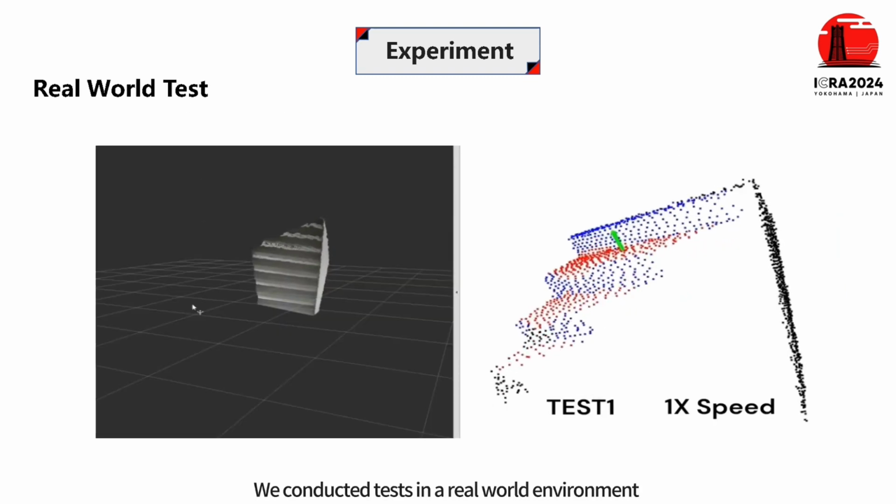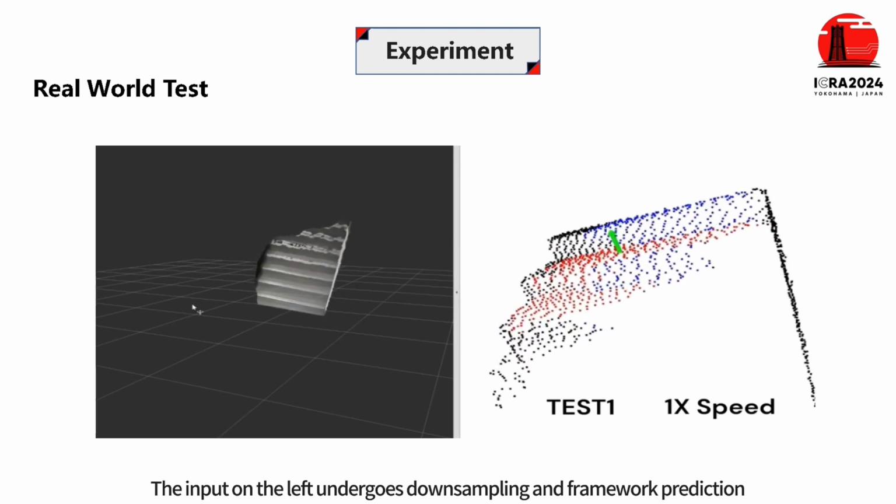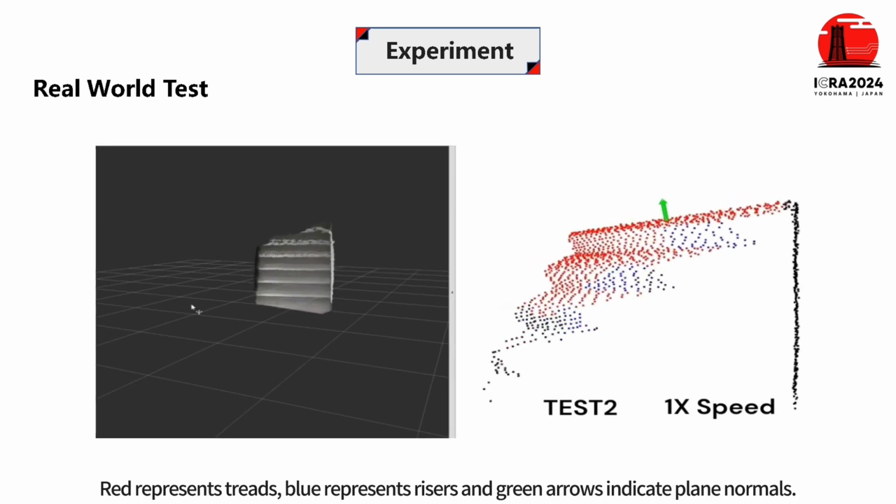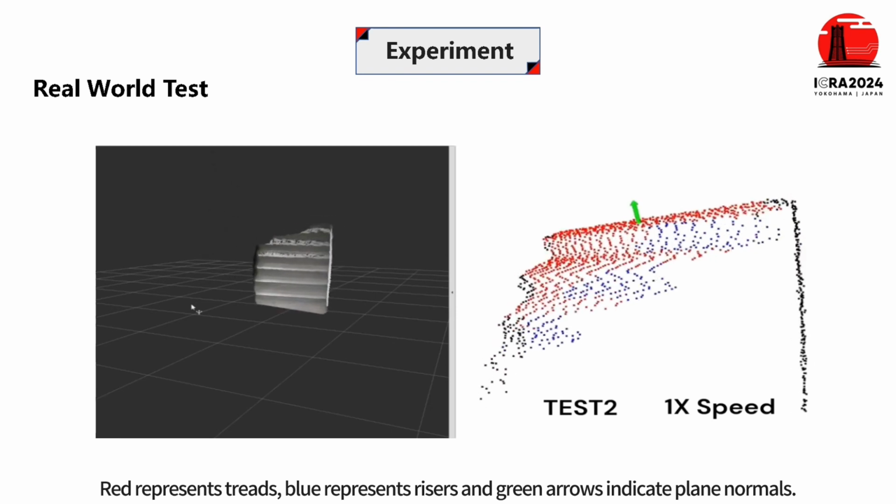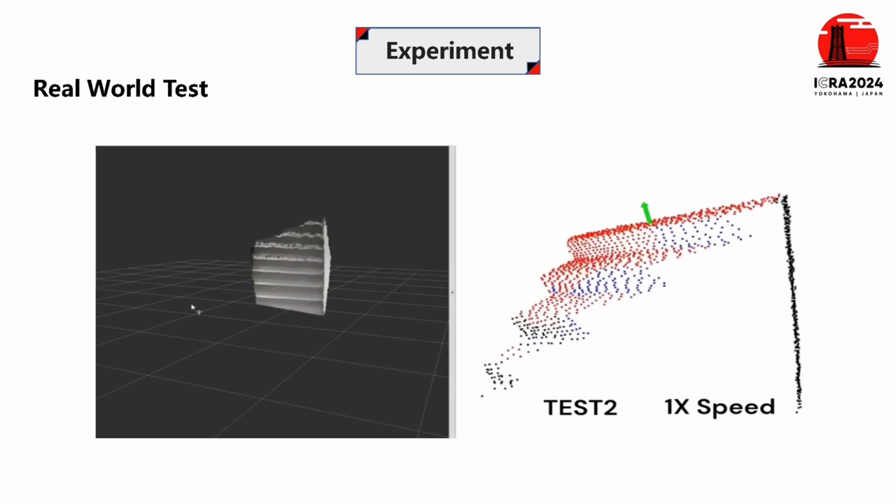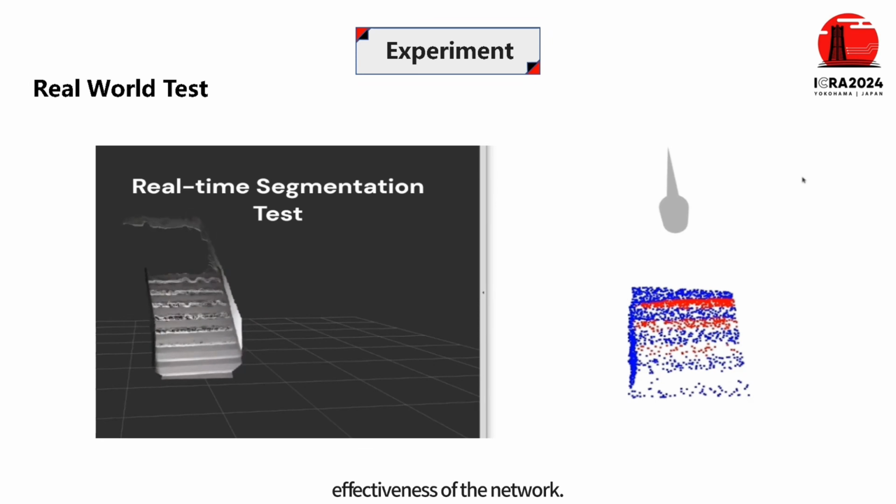We conducted tests in a real-world environment using the RealSense D455 sensor. The input on the left undergoes downsampling and framework prediction modeling to produce the results on the right. Red represents treads, blue represents risers, and green arrows indicate plane normals. The image coordinates in Open3D and camera coordinates are not aligned. The actual results fully demonstrate the real-time segmentation and parameter modeling effectiveness of the network.